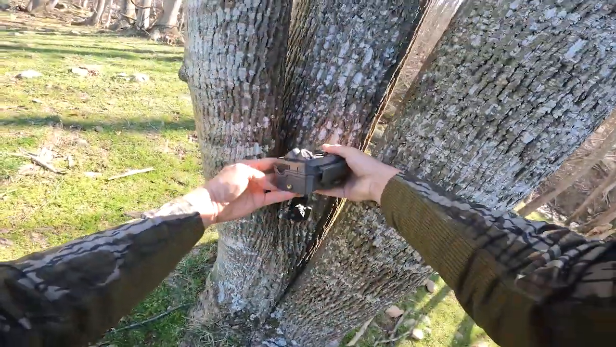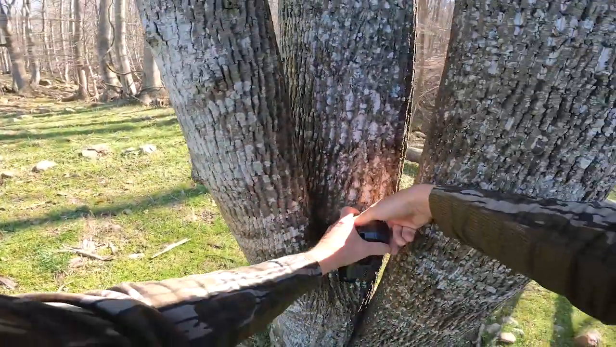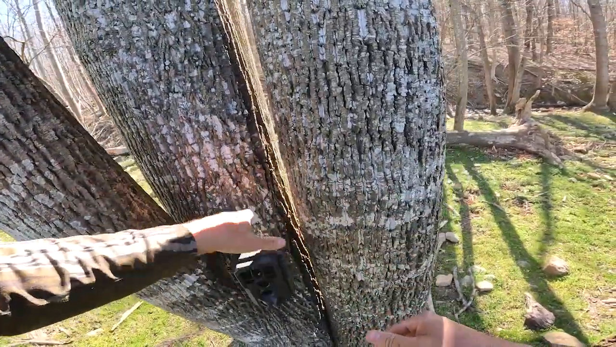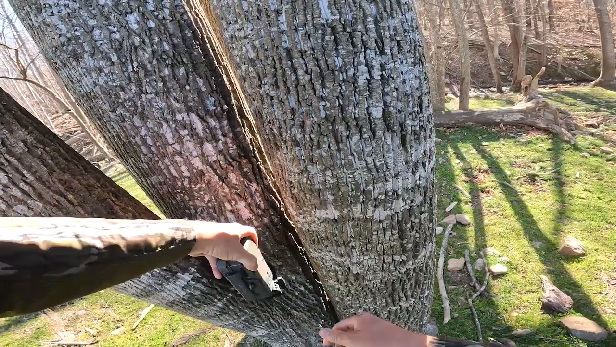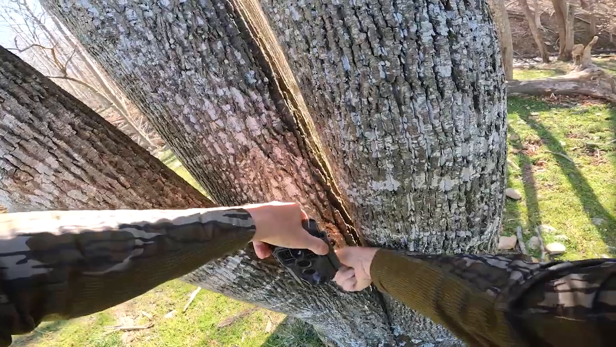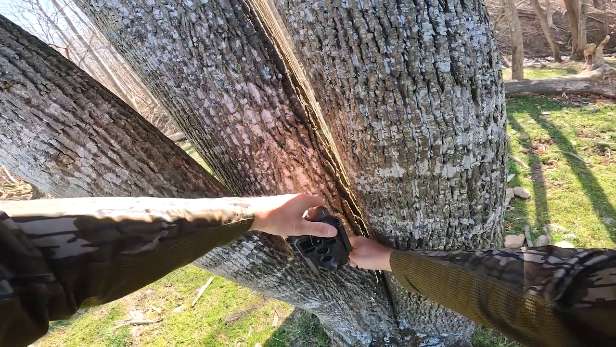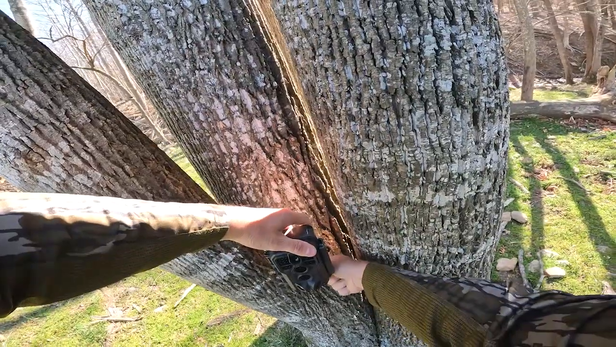So you just take your camera, put your camera on the screw, screw it in till you get it tight, then unscrew it, spin it around. Actually, I'm going to screw it back, make it tighter. There we go. And then unscrew it, put it here. All right, then you got that.